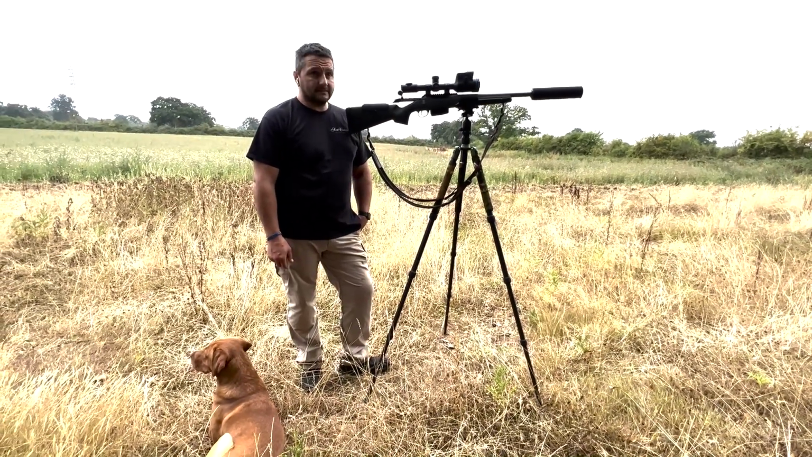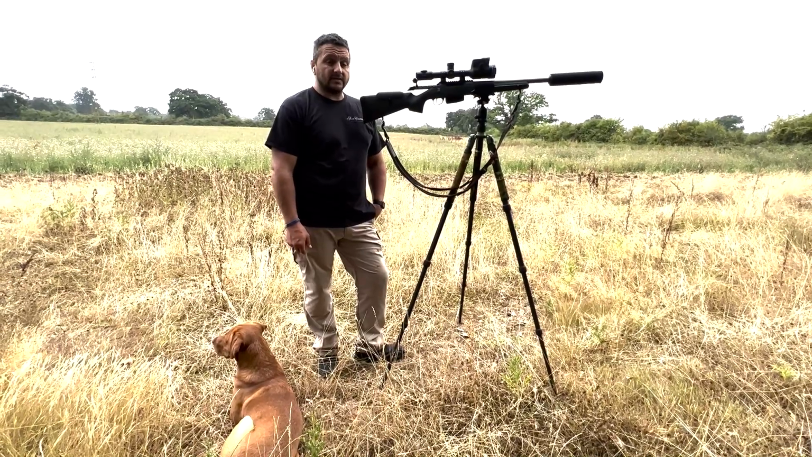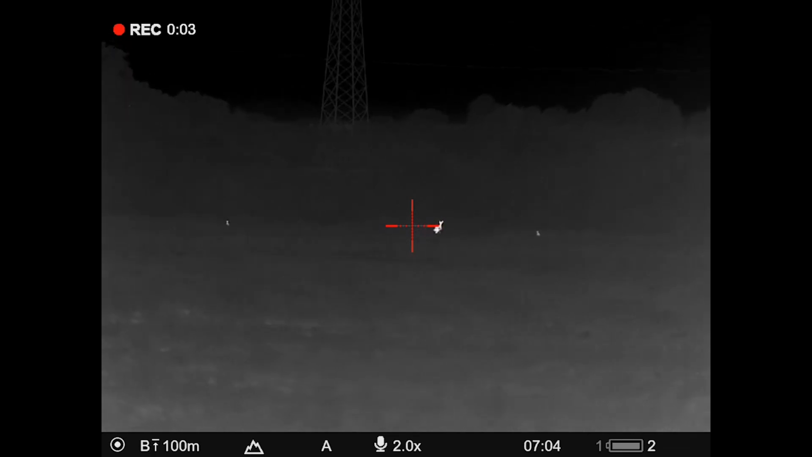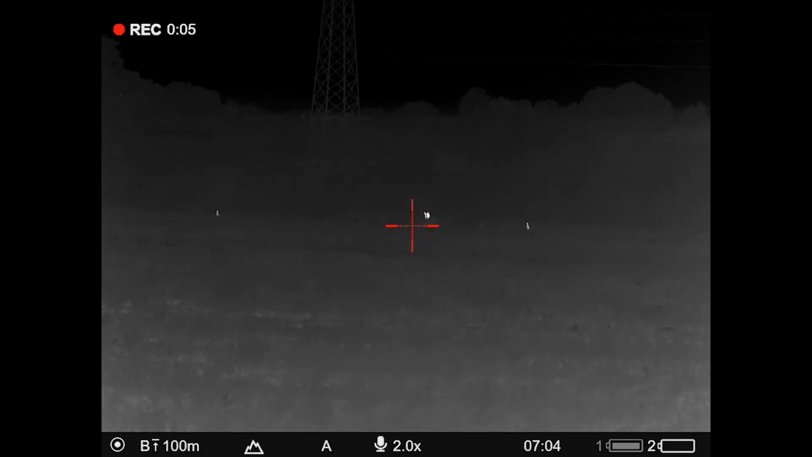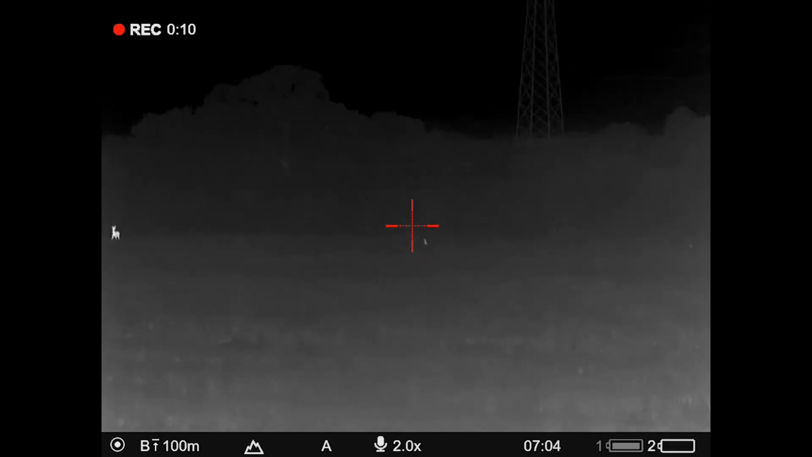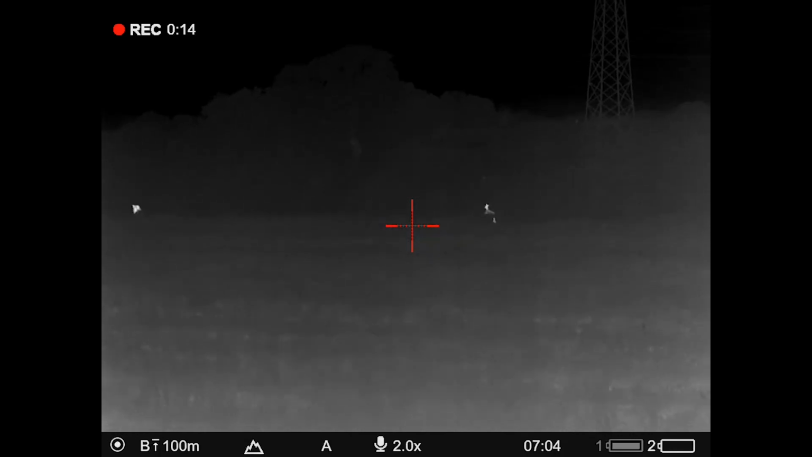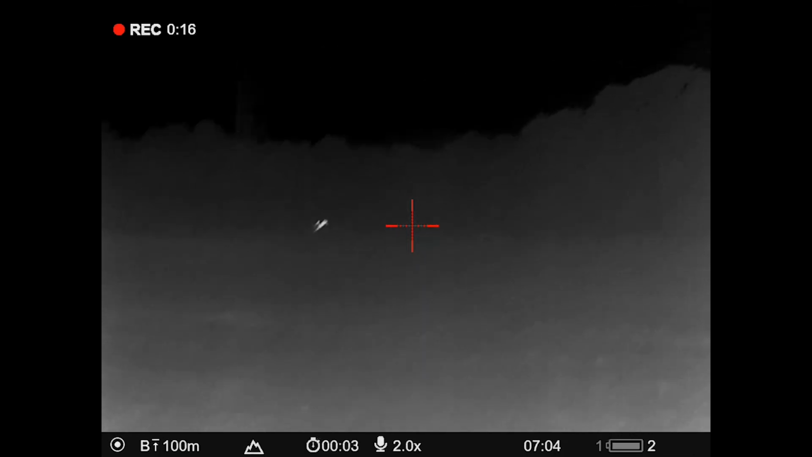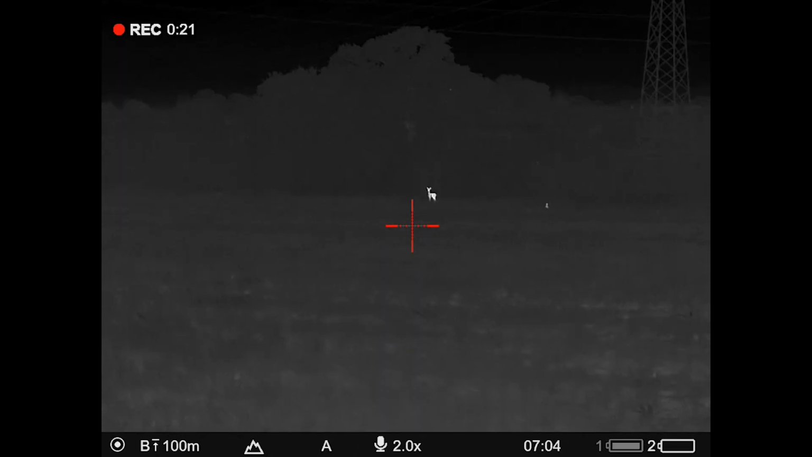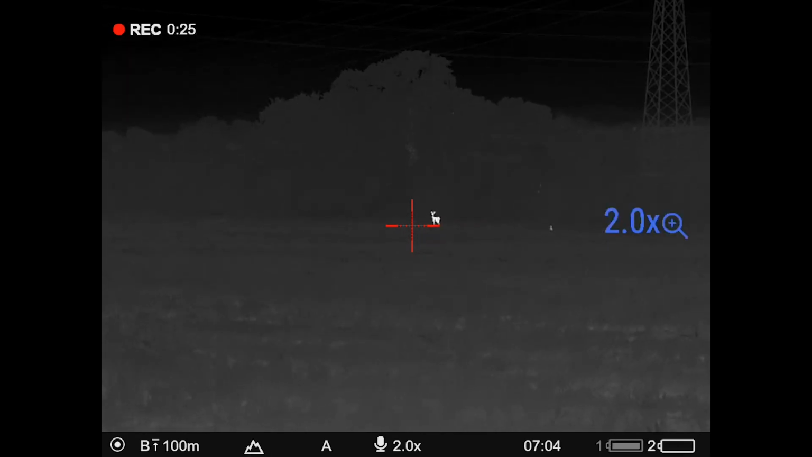and slept out last night, sorry, and then this morning went for a nice walk with a dog and the rifle, and saw a couple of groupings of roe, which was really nice. It was nice to watch them again, just in the fields, in a bit of cover, as they do their thing. And then I cut through a hedgerow, and there was one of them about